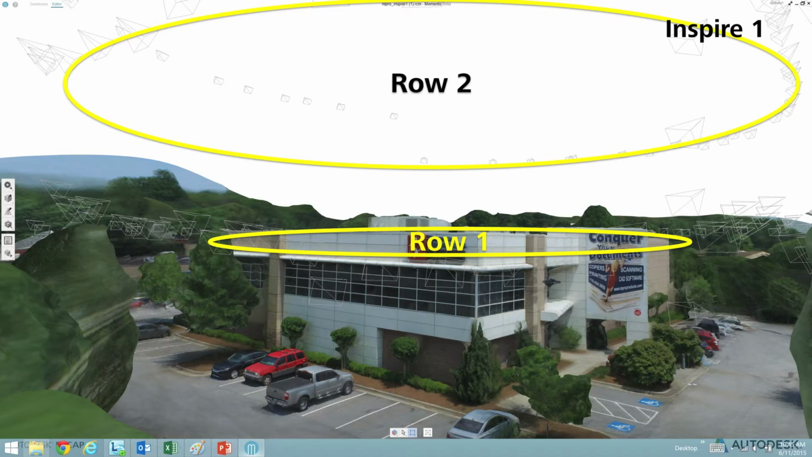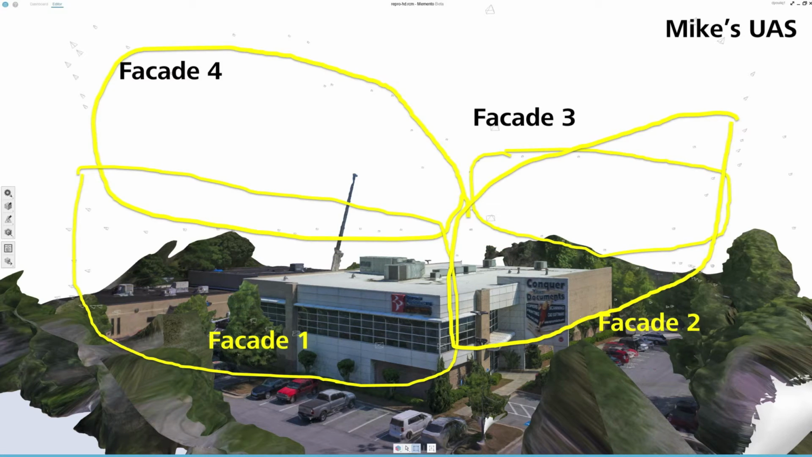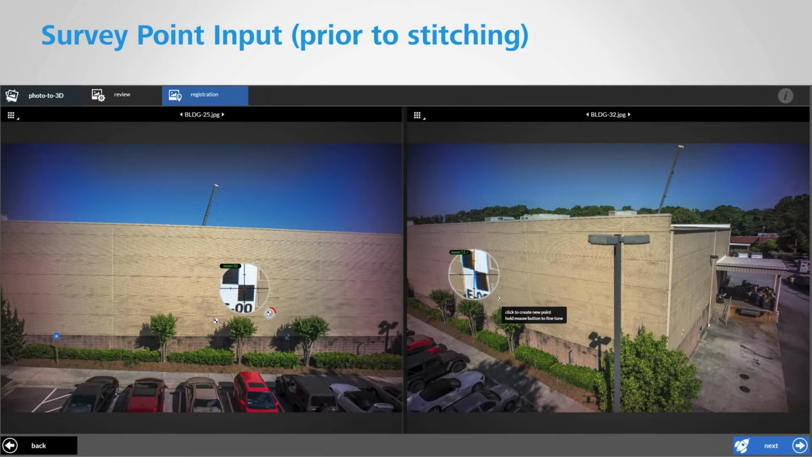For Mike's UAV with the Sony camera, we did it differently. We used one row of photos first, and then we used rectangular patterns. Each facade was shot with a rectangular pattern, so we had 4 rectangular patterns for the 4 facades. That's another strategy. It's a little longer, but it looks like it's also giving better results, at least in the case of buildings. If you need to fly a stockpile or mine, you will have to adapt your flight path. We can definitely document this.